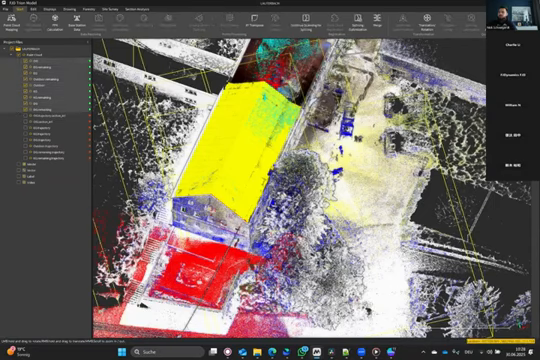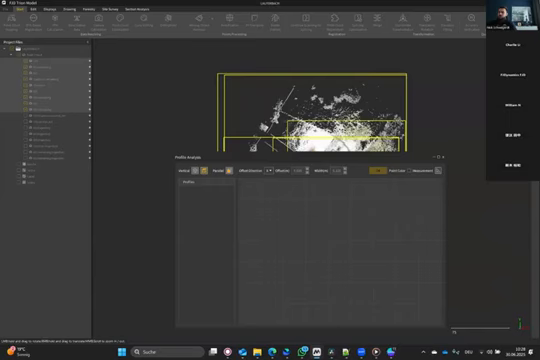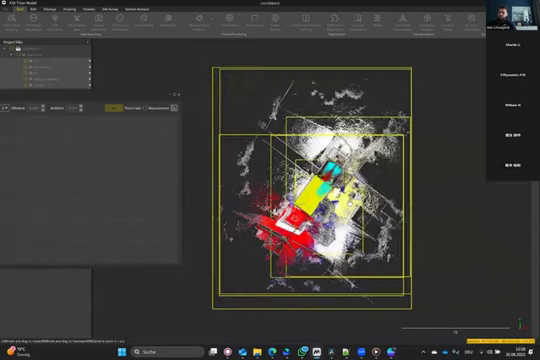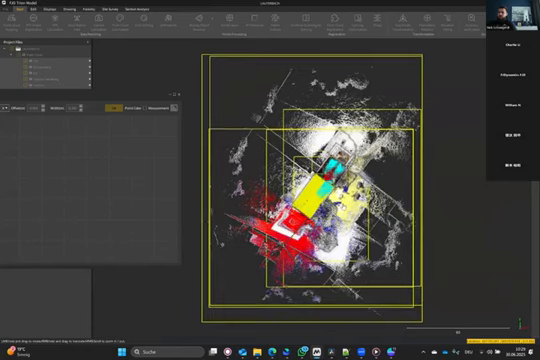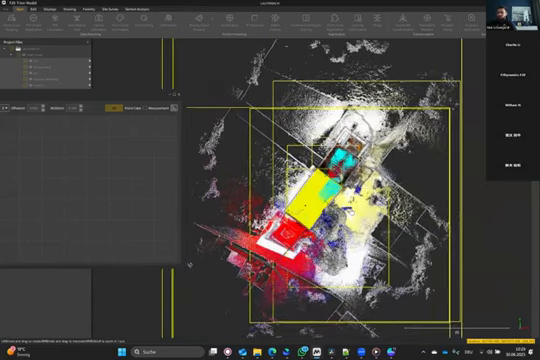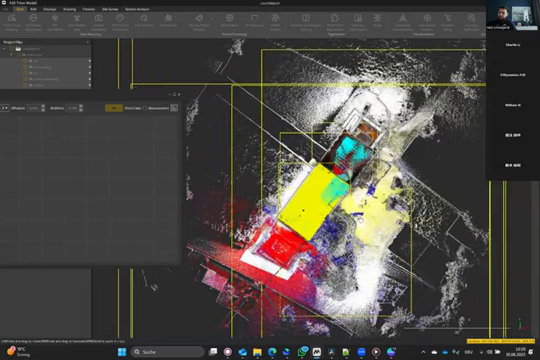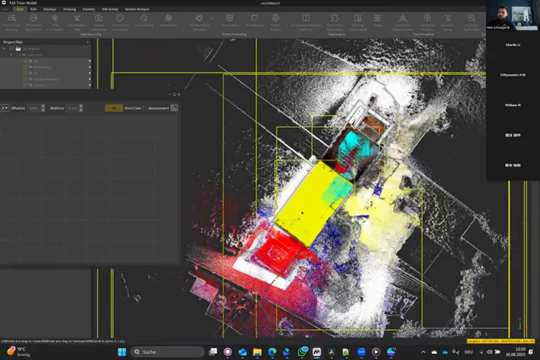Quality of the registration by slicing it, because we don't have any control points to check it. So we need to check it by slicing it. I use the profile analysis tool. And let me just make a section somewhere near windows.